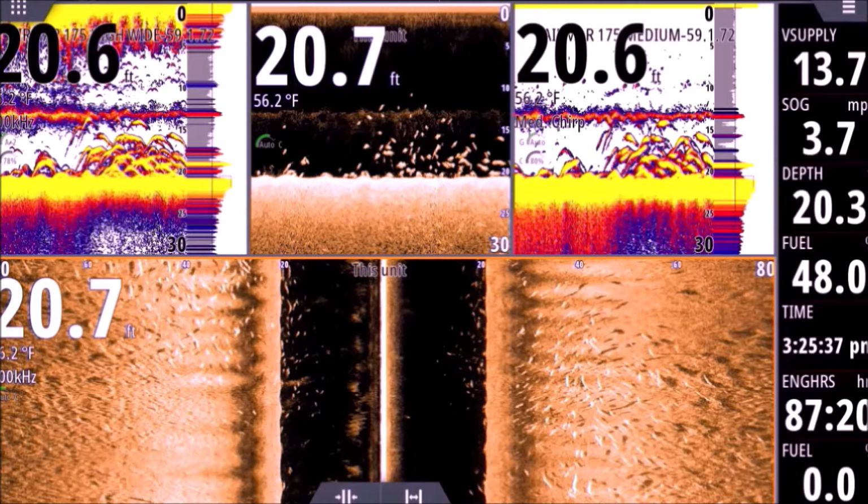Now, all of my transducers are chirp transducers, okay? Aside from the active imaging, which is a 3-in-1, which has high chirp, medium chirp, down scan, side scan, 200 kilohertz fixed frequency, and 83 kilohertz fixed frequency. Anytime you're going to see an Airmar transducer, or basically when I'm using 2D, most of the time it's going to be an Airmar chirp transducer, okay?